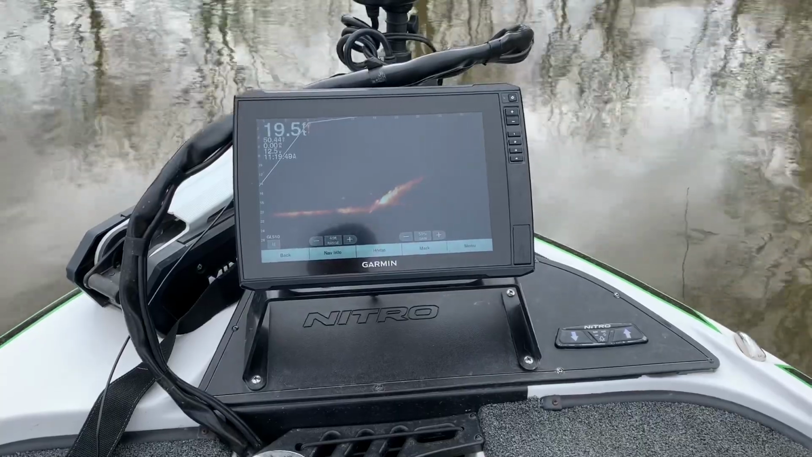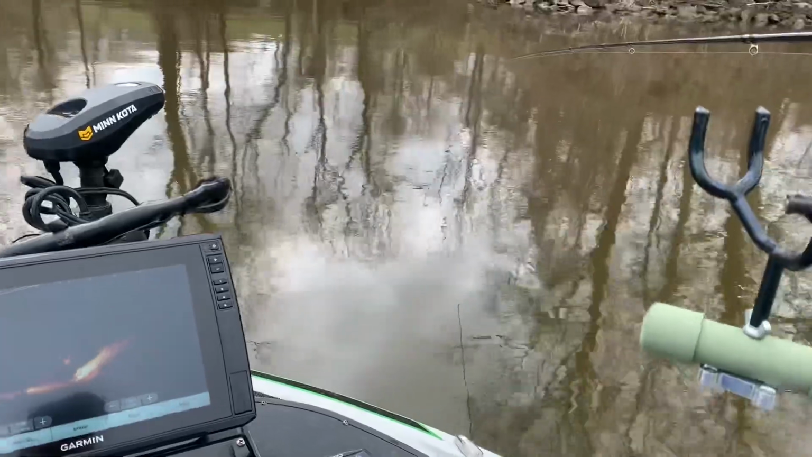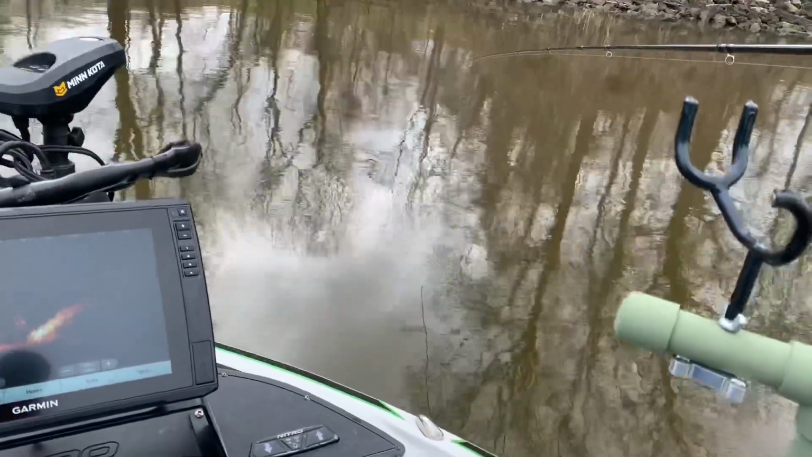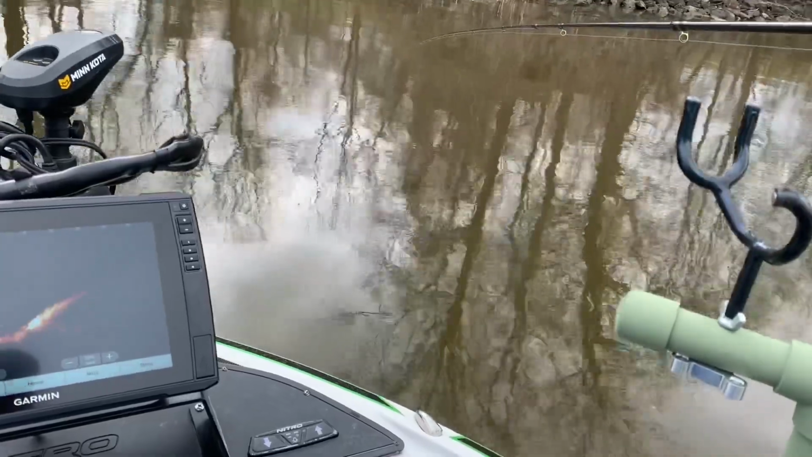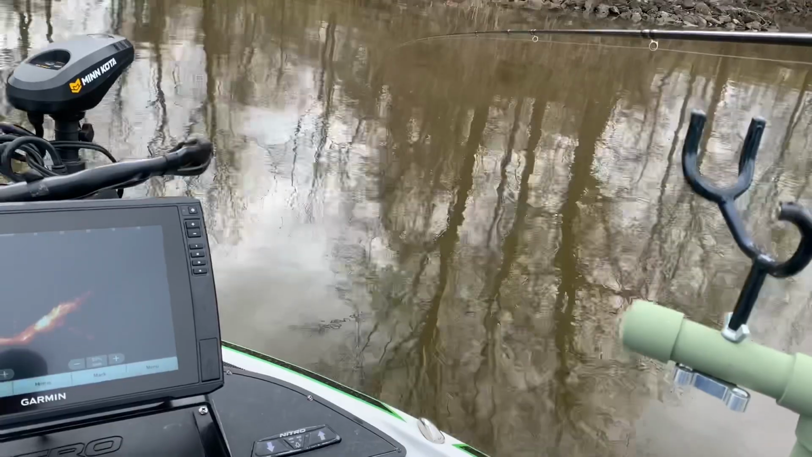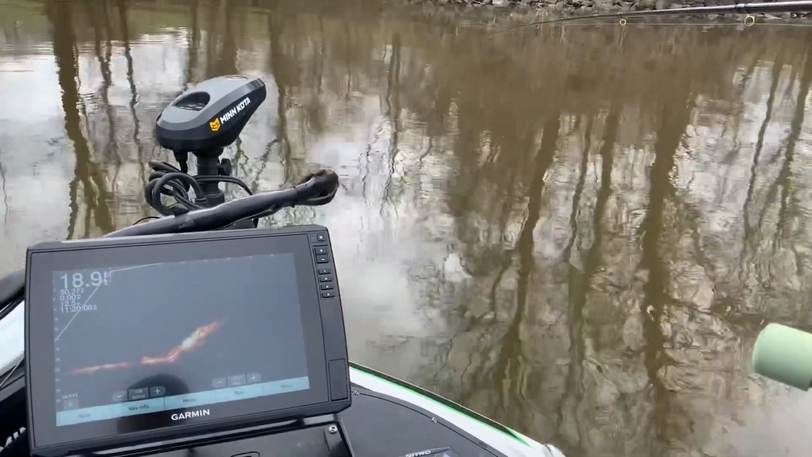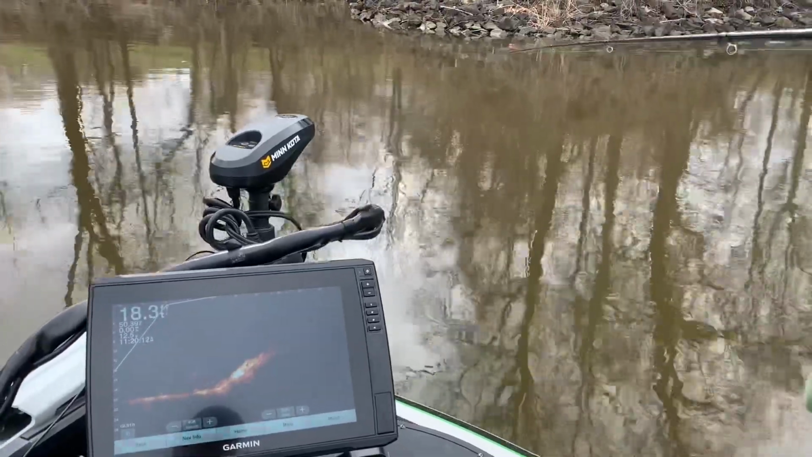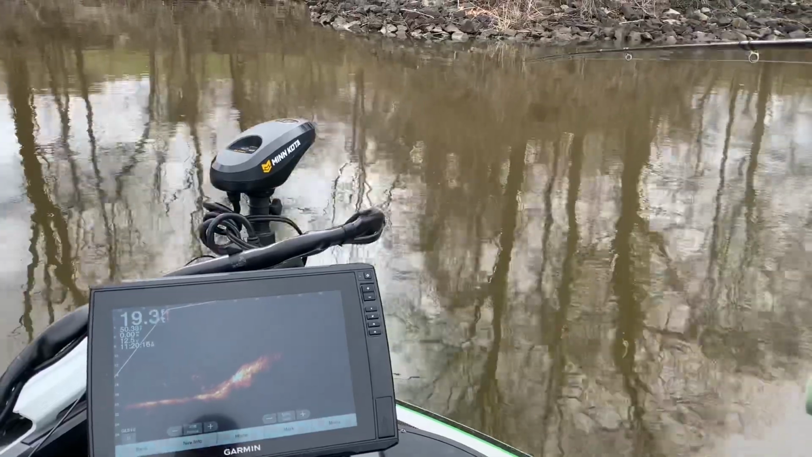Got a fish right by my jig. Right on my jig. He's not very big, but that last one I caught was a little white crappie. They think they're something. When they hit it, they thump it pretty hard, even if they're little. Like I said earlier, no minnows, nothing but jigs.